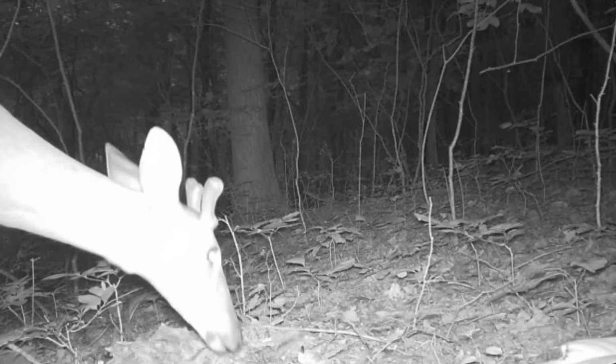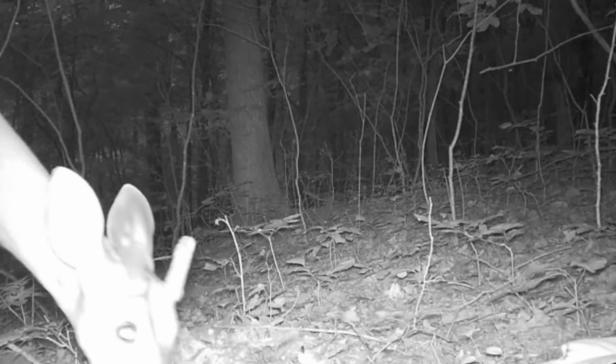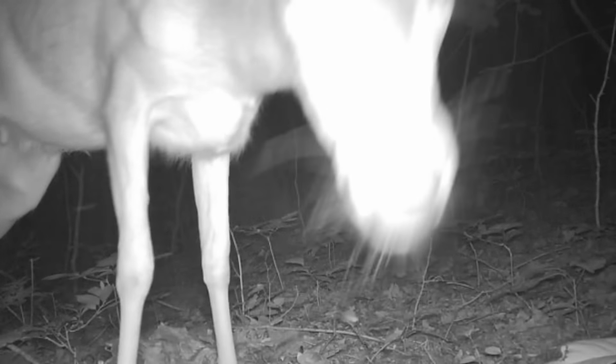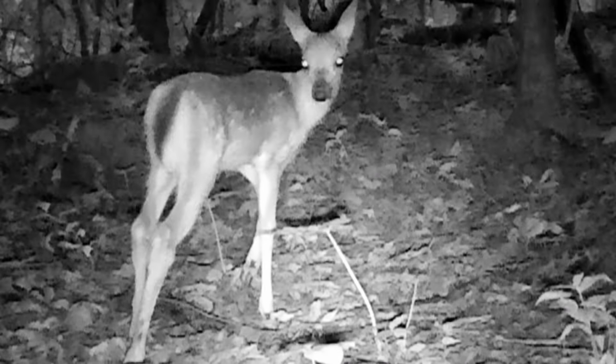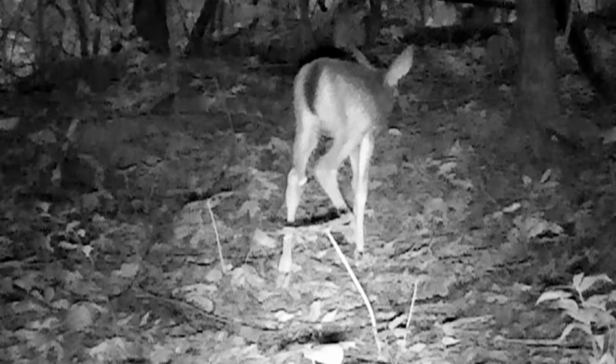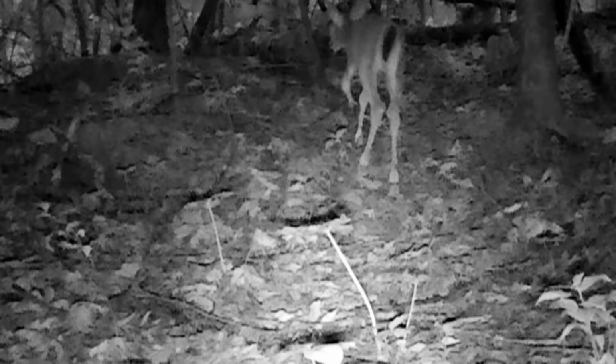There's a pretty little buck. Little young buck. Looks like its antlers is fixing to fork. Pretty buck. But the little fawn, they run around during the night too. But Mommy ain't far behind them.